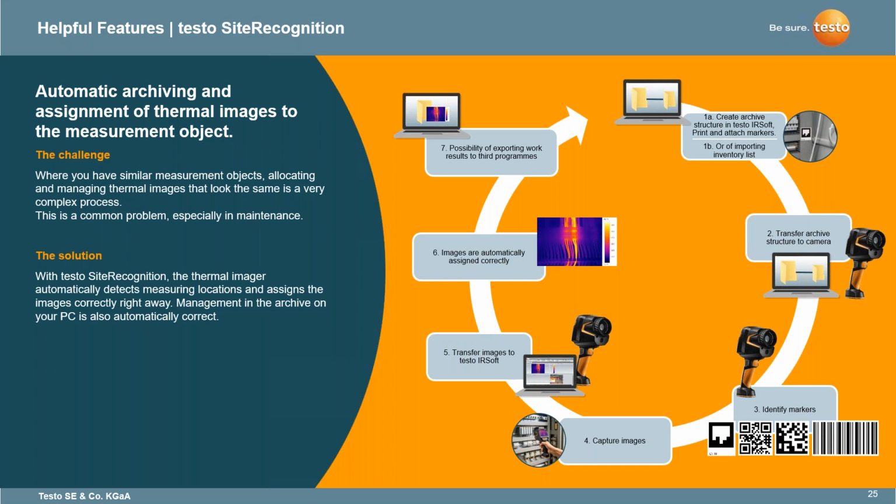So anytime you are going to a different cabinet or a different component, and you need to take multiple images, we're always starting out with black and white or grayscale. Then if you want to switch it to color eventually, you might be taking 3 or 4 different images of one piece. With site recognition, you can set what the scale is, your emissivity, and what palette you want to use. And if you want to take more, you can always switch that later.